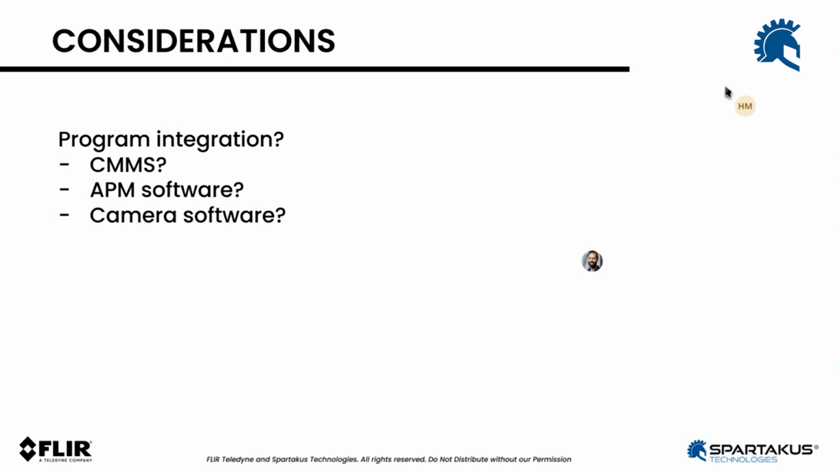APM software can do the work very well. Spartacus actually does that very well. Camera software also will provide you with tools. FLIR has a great software that enables you to build your rounds and execute your rounds, and build your reports as well. So multiple options, again, depending on how you set up at your organization and where you want the data to reside.